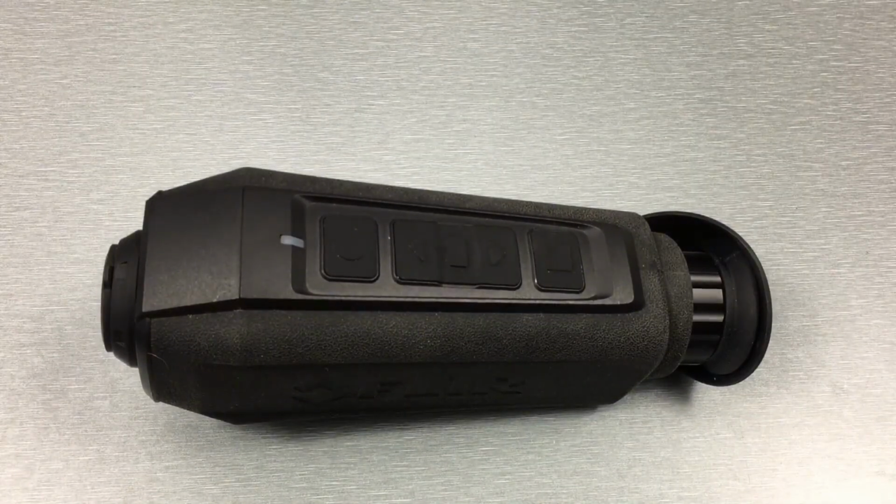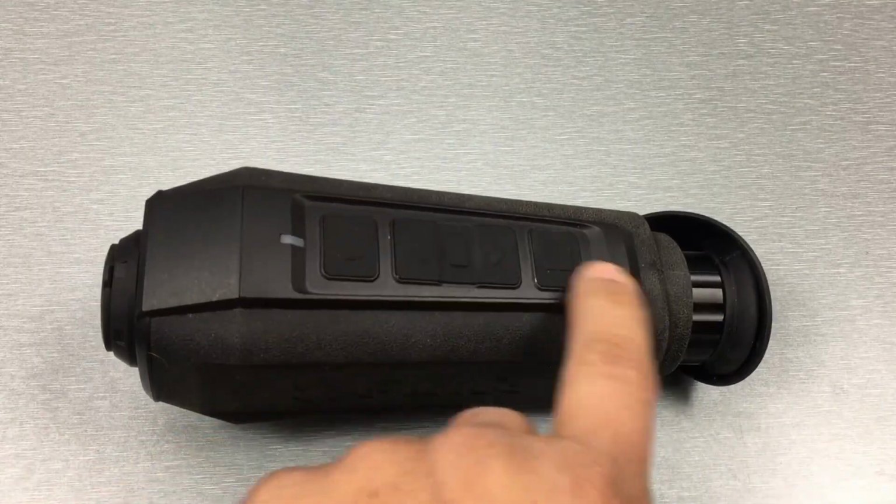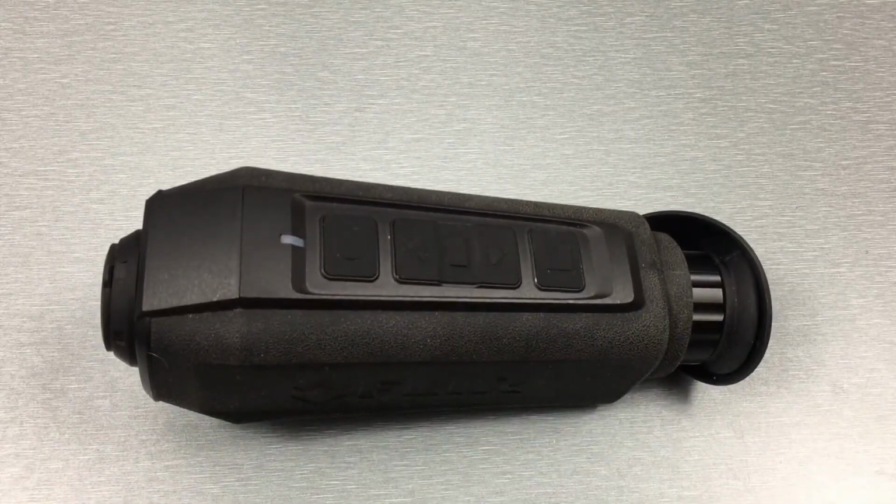And then generally once you have all that set, you're just going to be turning it on, looking through it, turning it back off. And so with the buttons, I don't find it to be a huge deal. However, it's just something to know. The buttons aren't necessarily the easiest thing to use with gloved hands in particular.